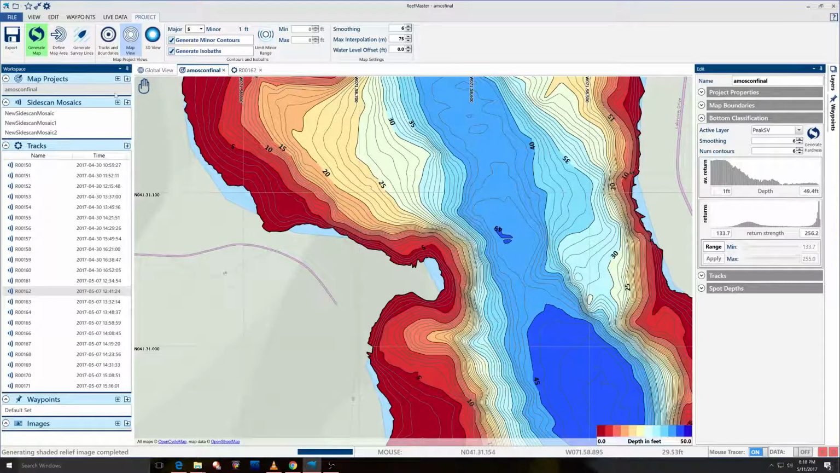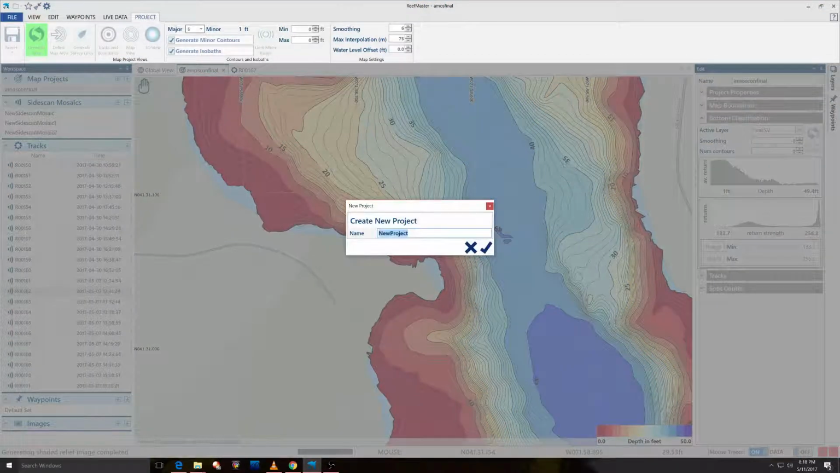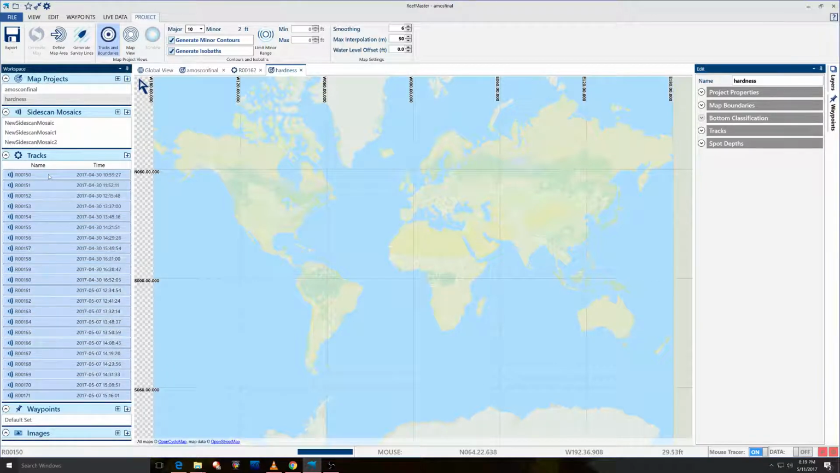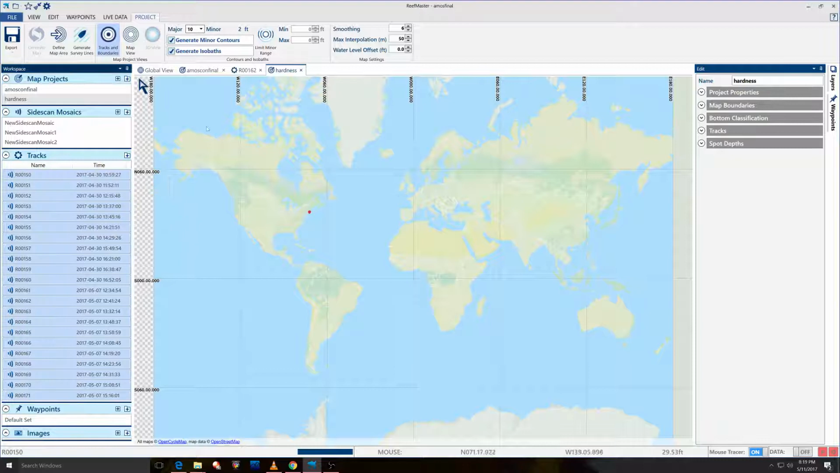So let's get into making a hardness map. Create a new map project. I call it hardness. Most people call it bottom type. I'm going to select all our tracks. We're going to export it to map project hardness. You notice they popped up there.